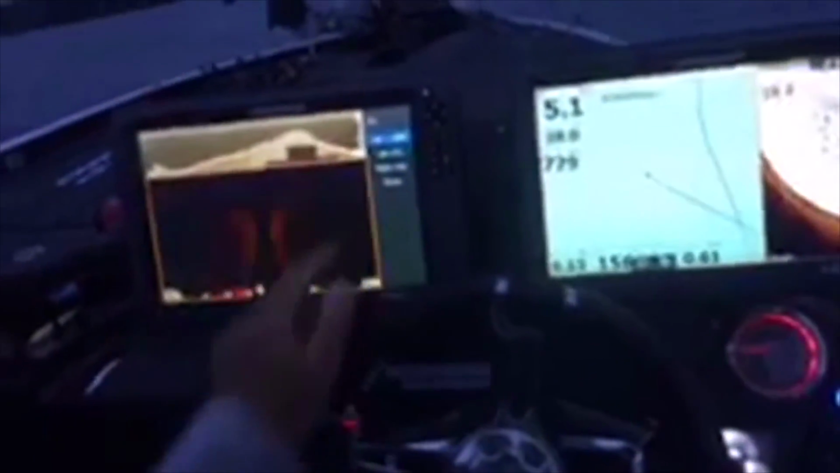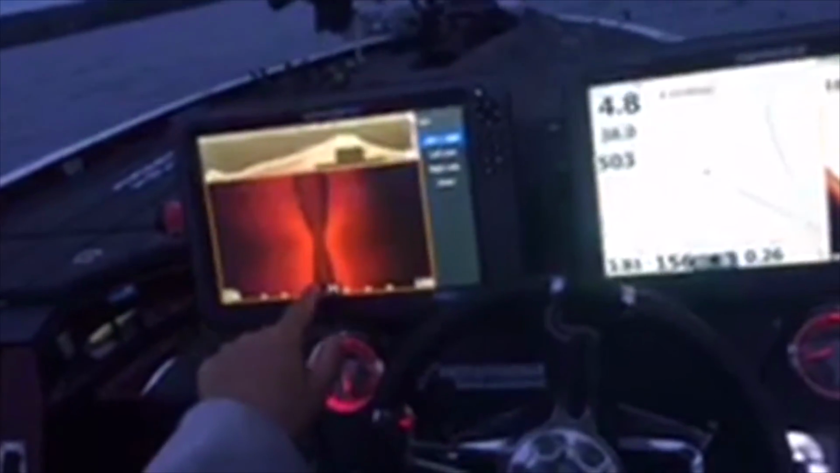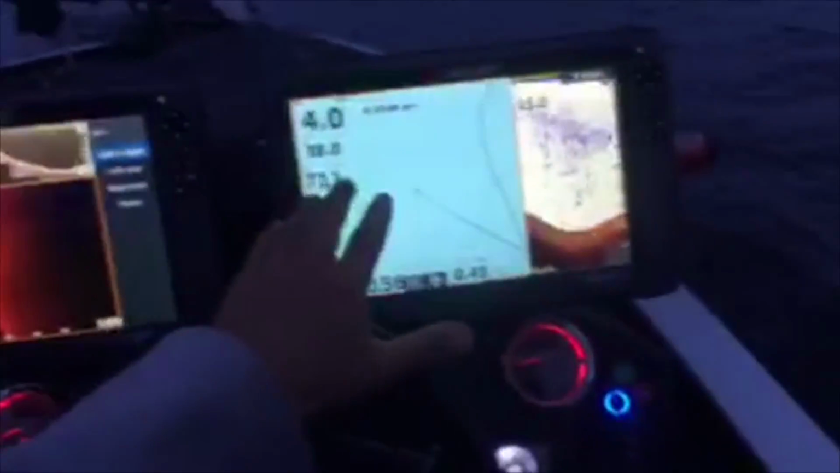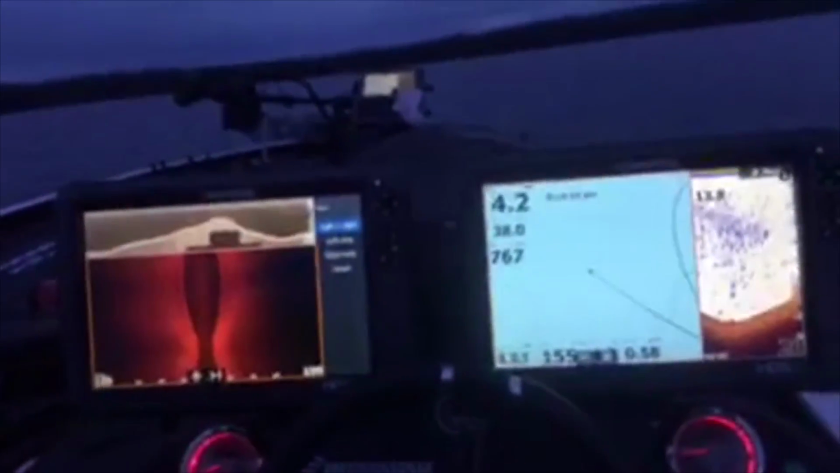You know, this is pretty much the most popular view I put on mine right here. I'll put my structure scan on both, left, right, there. I run the down scan above it. I run my map on this side, and then I run my sonar over here. It's important to have sonar and down scan.